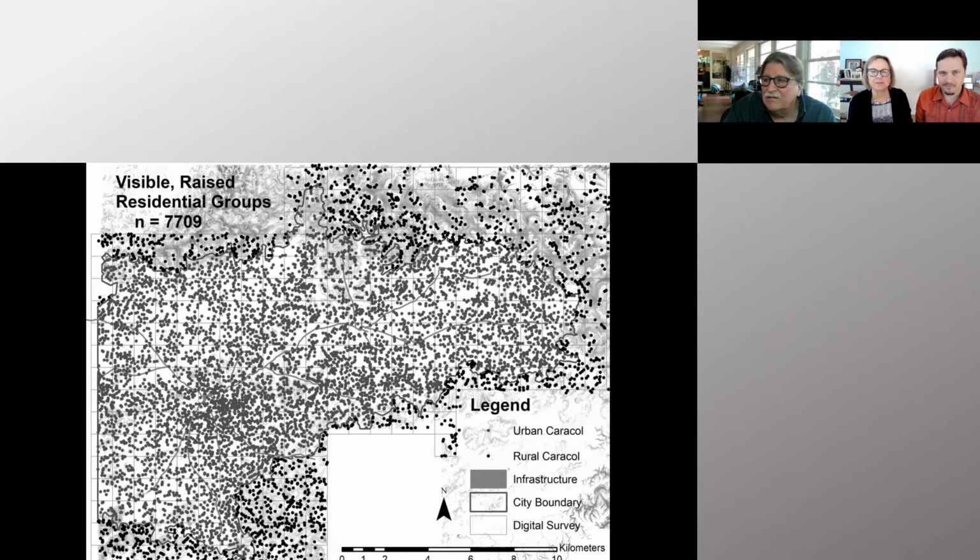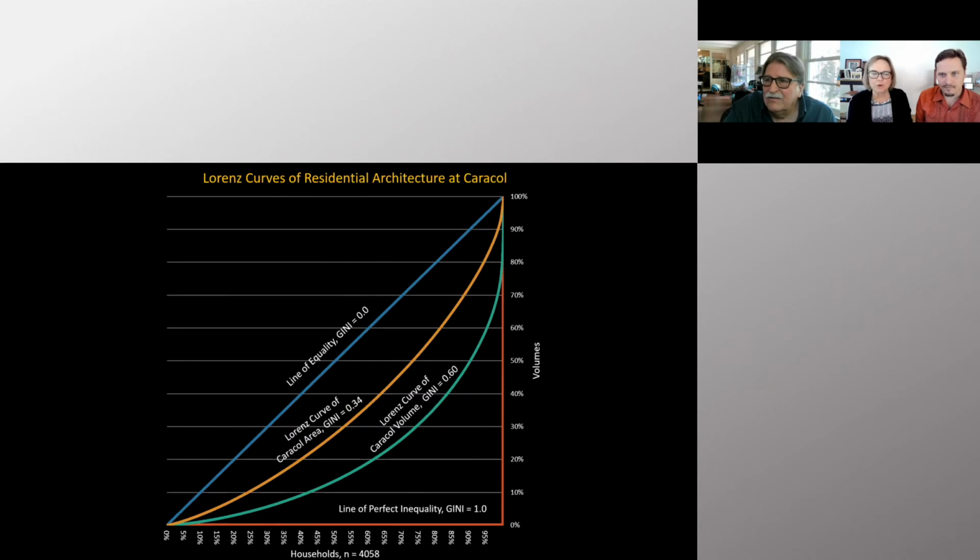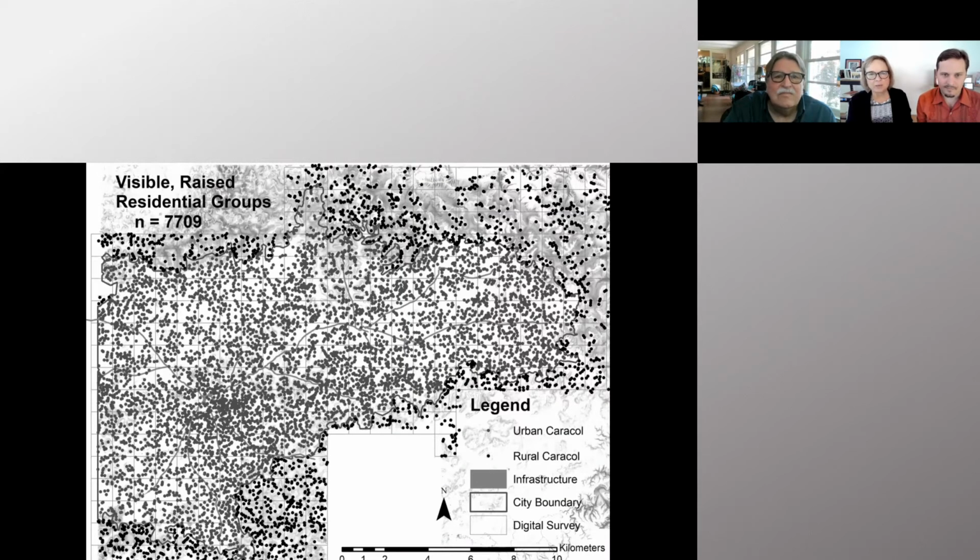Each of these dots is a residential plazuela group, so there are multiple houses incorporated. Our estimate here is more than 7,700 of these residences were located within the city of Caracol. Each of those dots, you can see the squiggly lines are the causeways. Arlen mentioned before that it was only with the LiDAR that we were able to start to see the boundaries of Caracol, the city. I think you can see from this image here that while we were able to see a little bit of decline in the population, we have not yet found the boundaries of ancient Caracol.